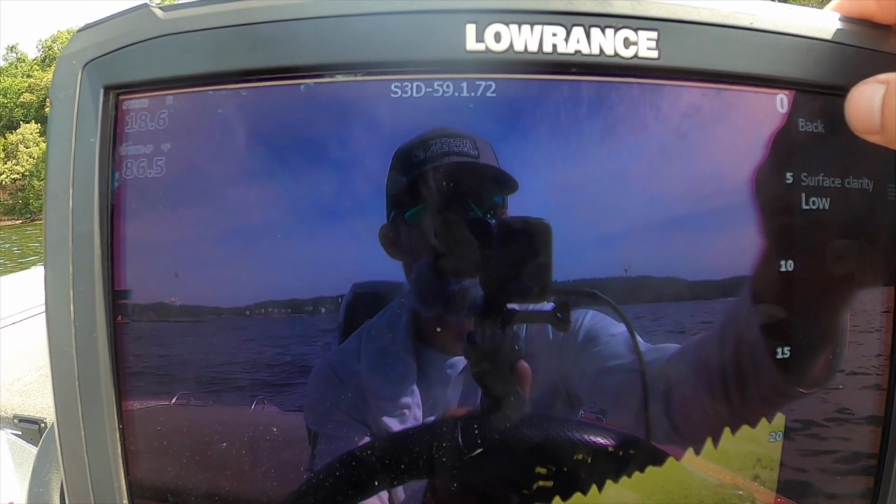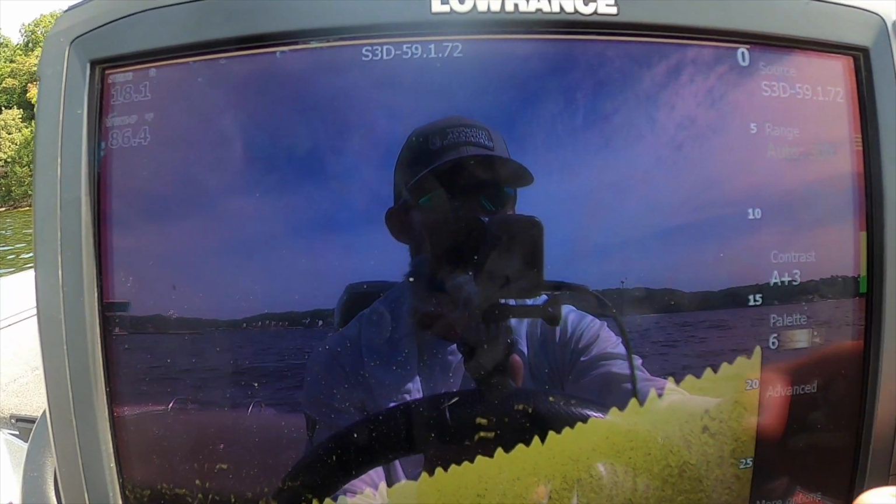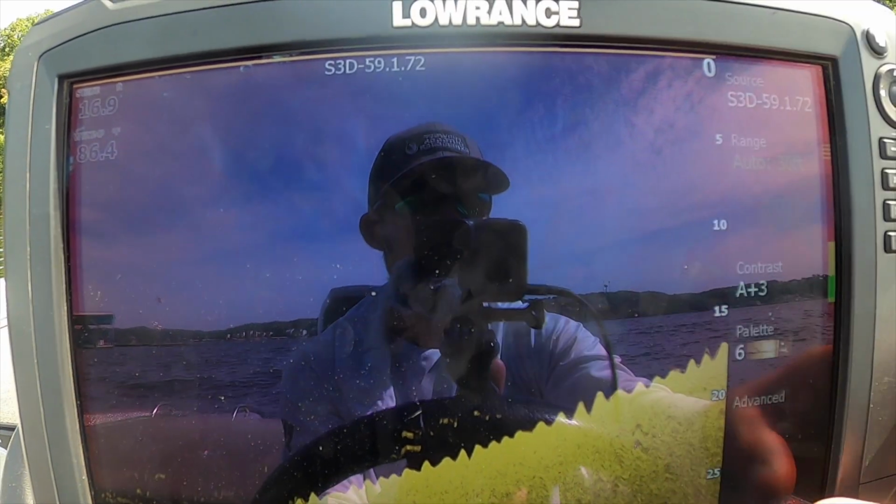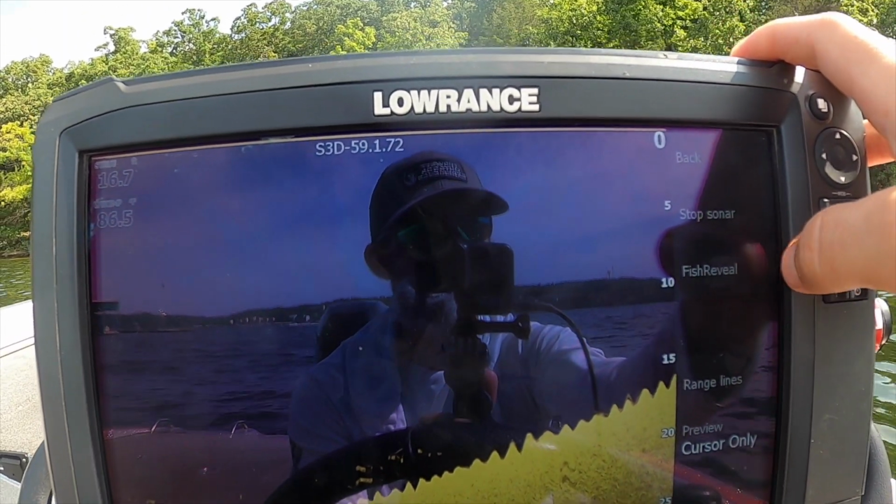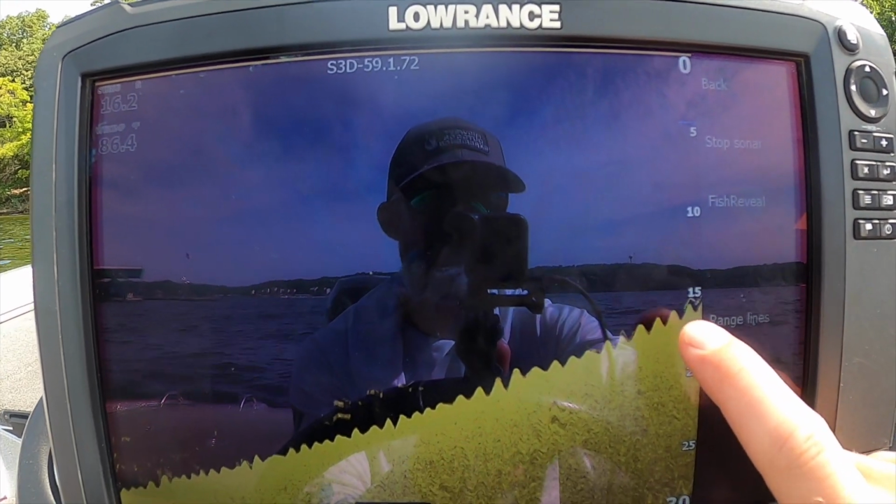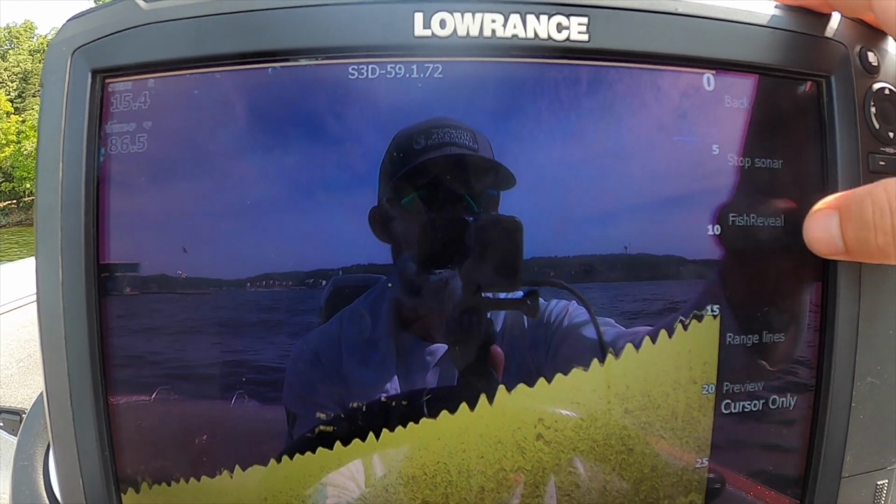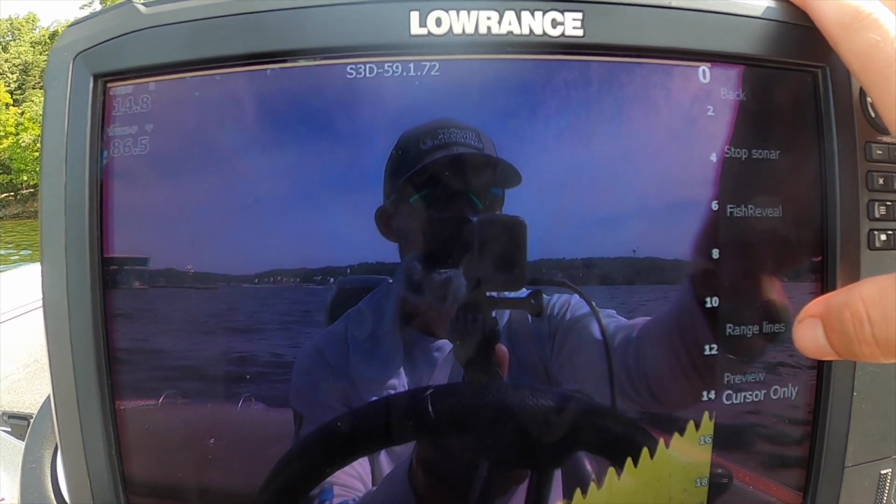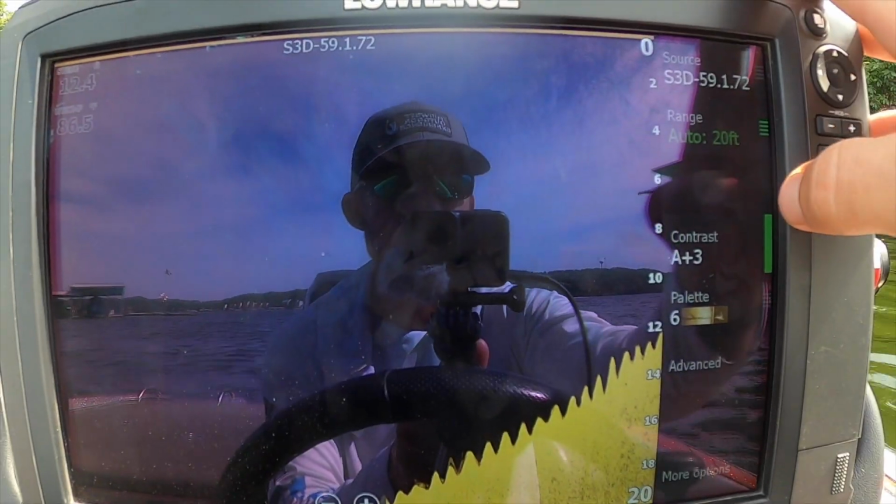I would rather see a little bit more and be able to interpret what it is than have a perfect screen. That's pretty much my saying for all electronics. And then more options on the Lowrance. There's not much. You have stop sonar if you want to turn your sonar off. Fish Reveal, which I equate to fish ID. They put a little highlight on what's supposed to be a fish, but I prefer to leave that off. You have range lines you can turn on if you want to see your depth. That's too much clutter. I don't like it. That's pretty much all you need to know on that.